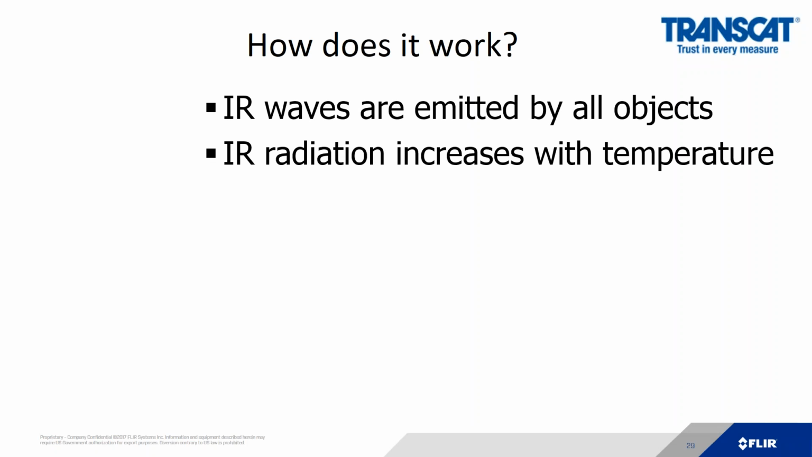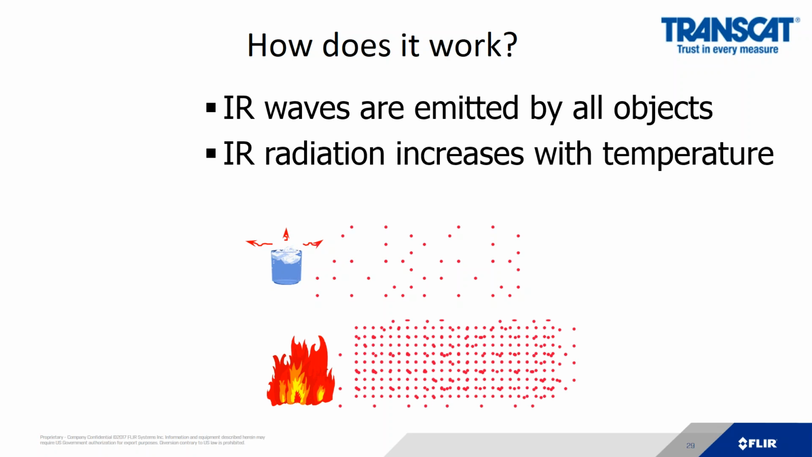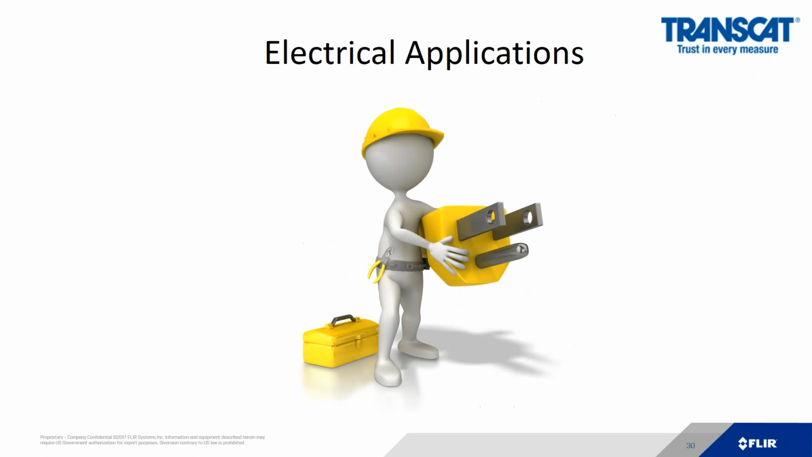Since infrared waves are emitted by all objects, infrared also increases with temperature. So if you're a cold target, we can see it with an infrared camera, as well as if you're a hot target. And in certain situations, like we'll see later, cold is an indication of a problem as well. So let's talk about electrical applications first.